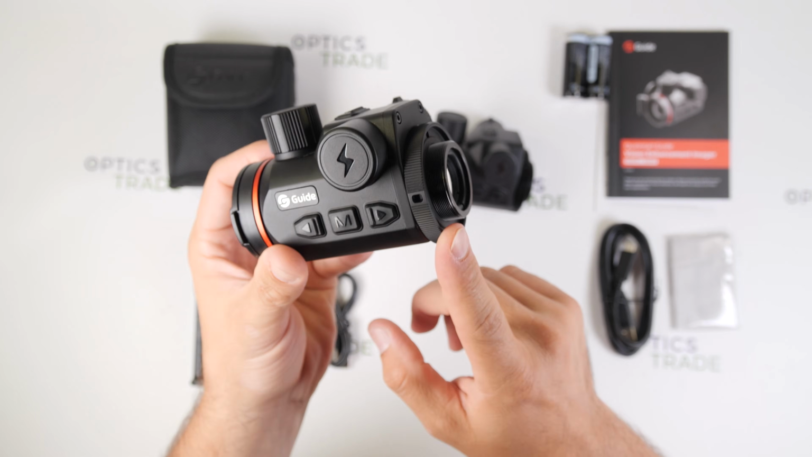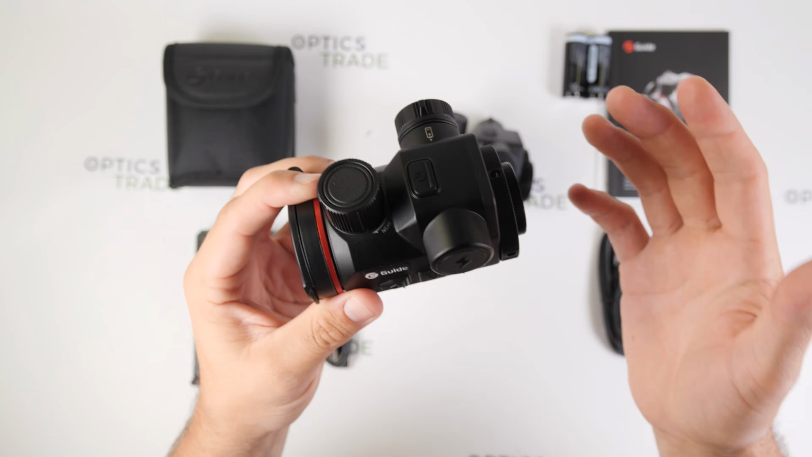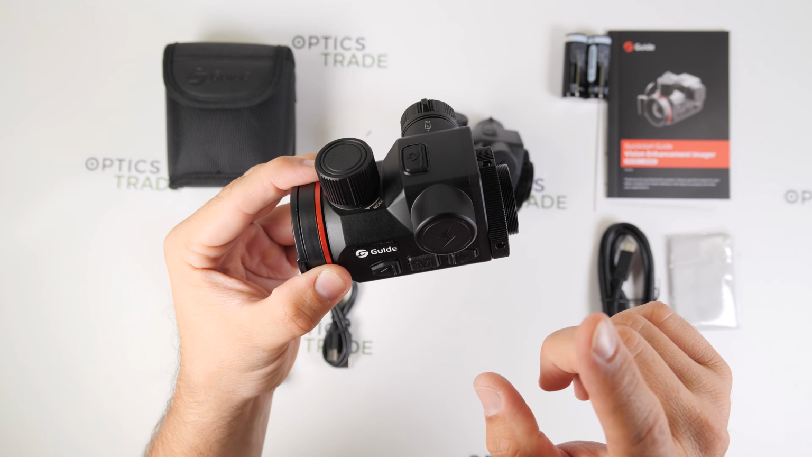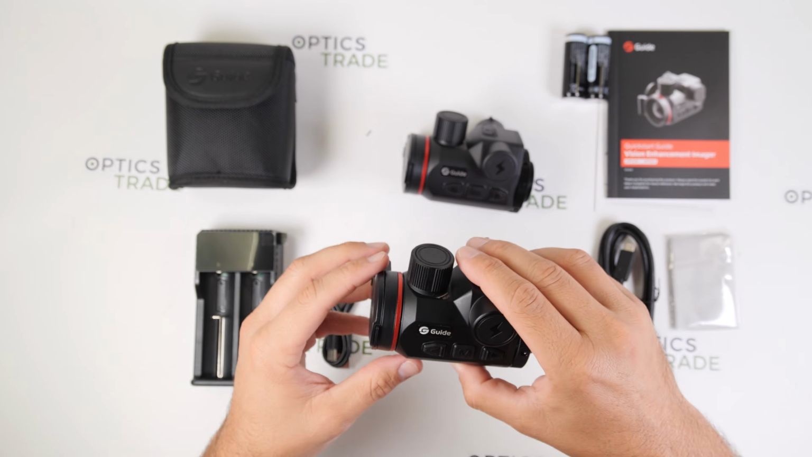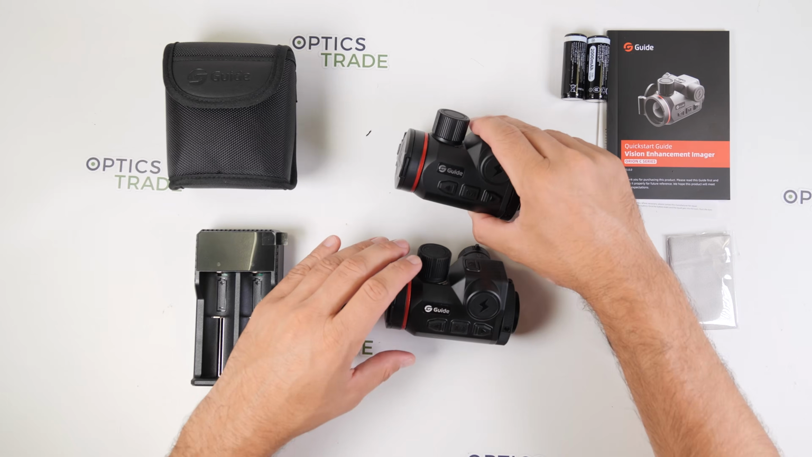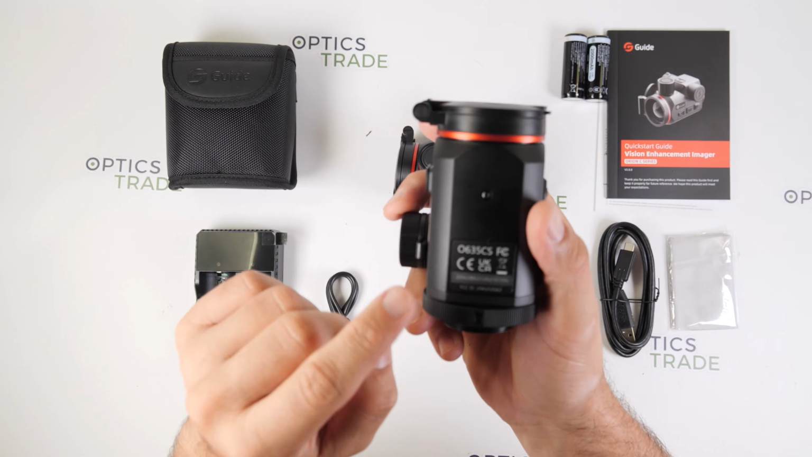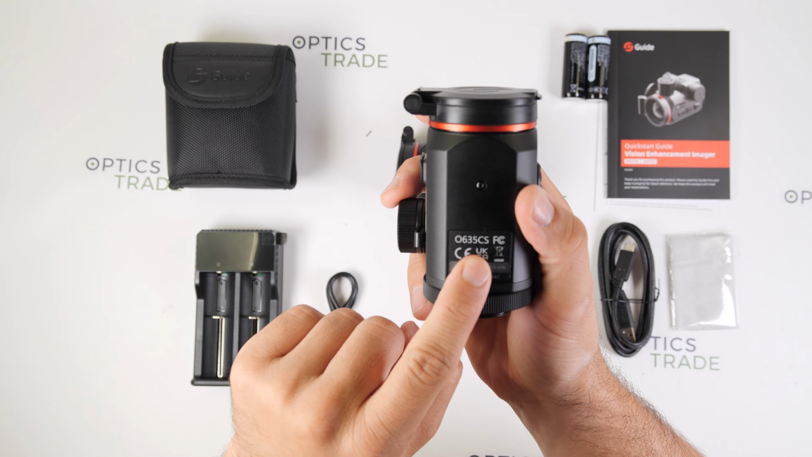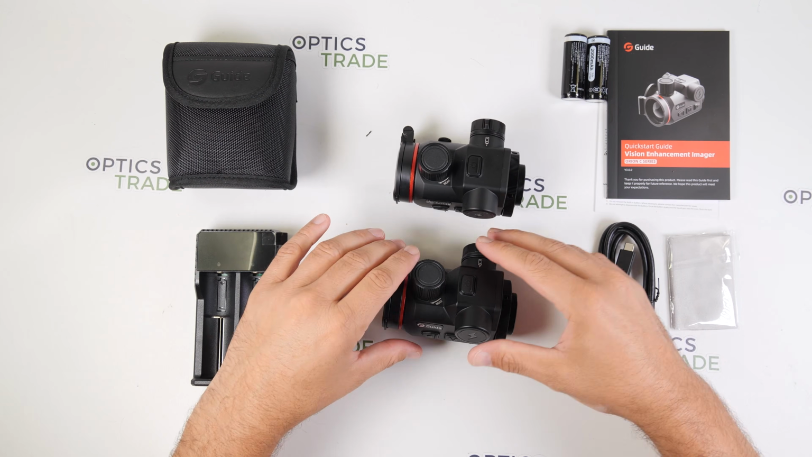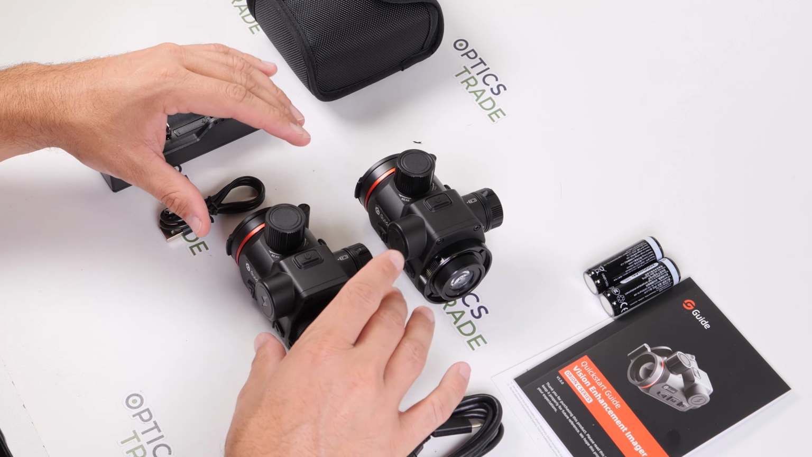Its compact size helps keep the overall weight and balance of the rifle to a minimum, and the Orion C series consists of these two models, the 435C and the Orion 635C, and because they are virtually identical from the outside, I'll be reviewing them together in this video.